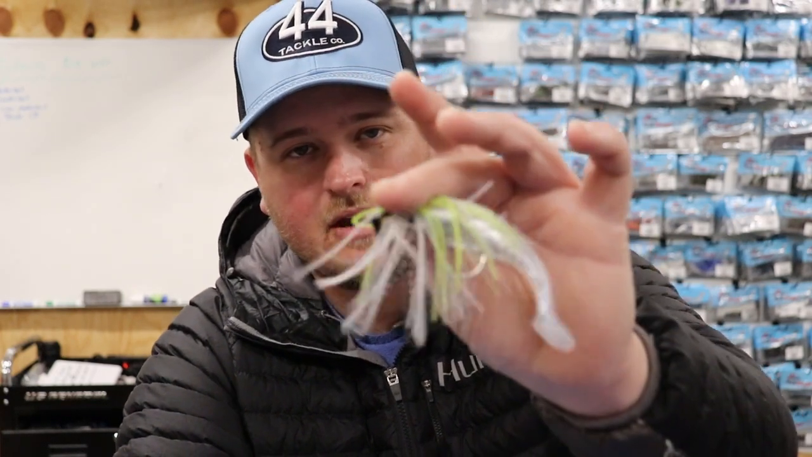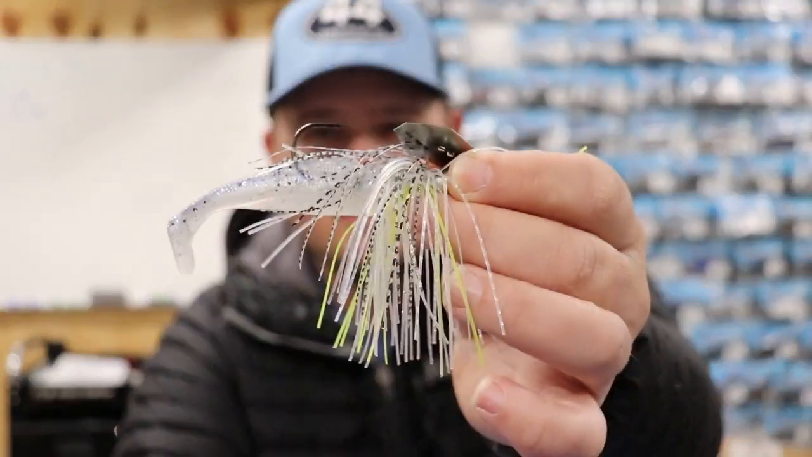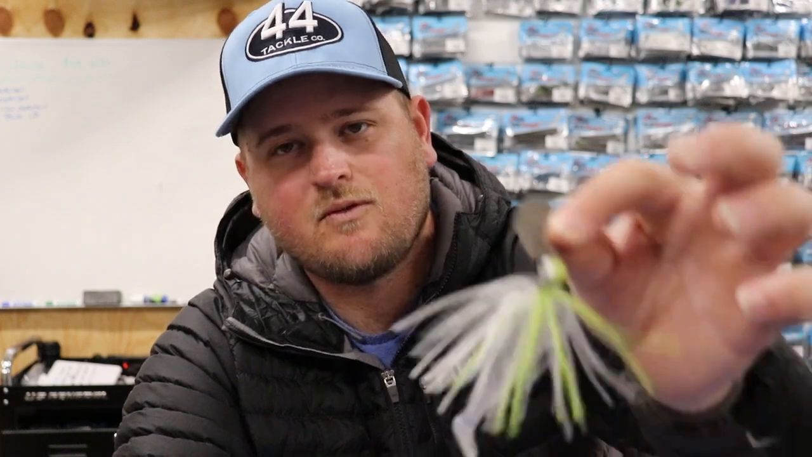As far as the tackle that I use with the chatterbait, and this isn't necessarily the color that I'd use. Usually I'm using either a bluegill imitation or a straight shad imitation, which this would fall into. But I'm not saying that's the color you need to be throwing. The tackle I use is going to be either a 3/8 ounce or 1/2 ounce chatterbait generally. I'm going to be using fluorocarbon, usually 17 to 20 pound test.